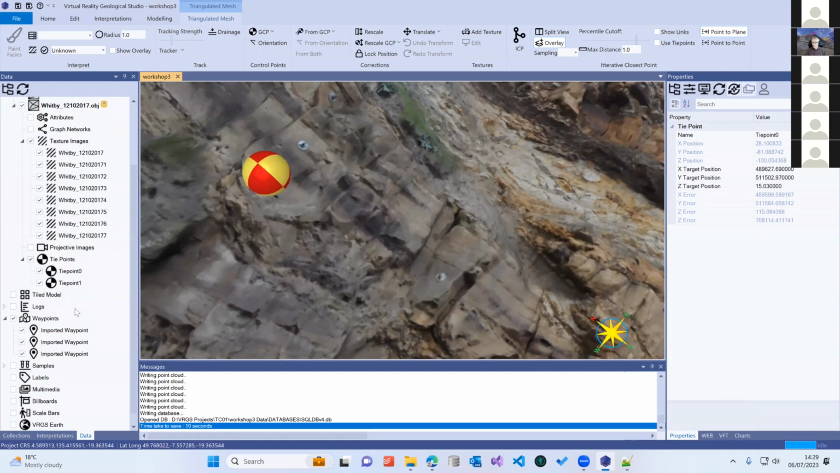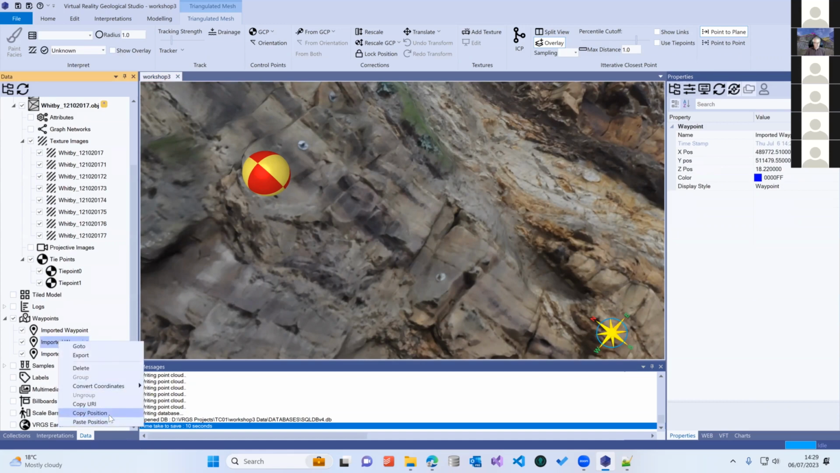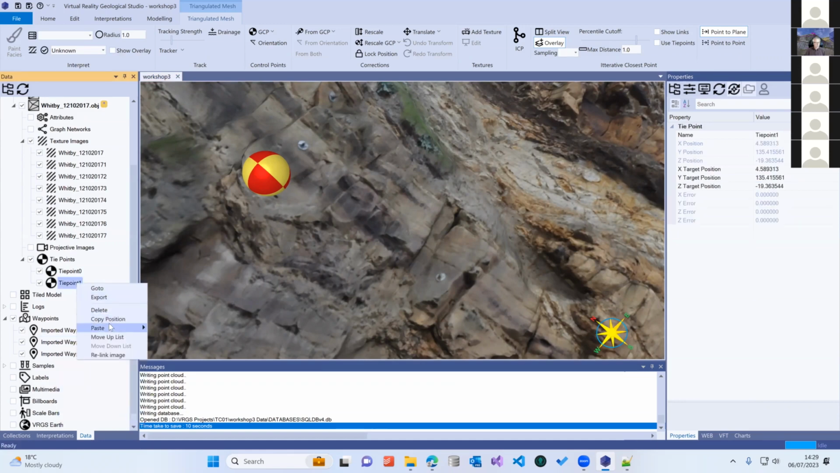And then we have a number 2, again, copy position, paste, target position.